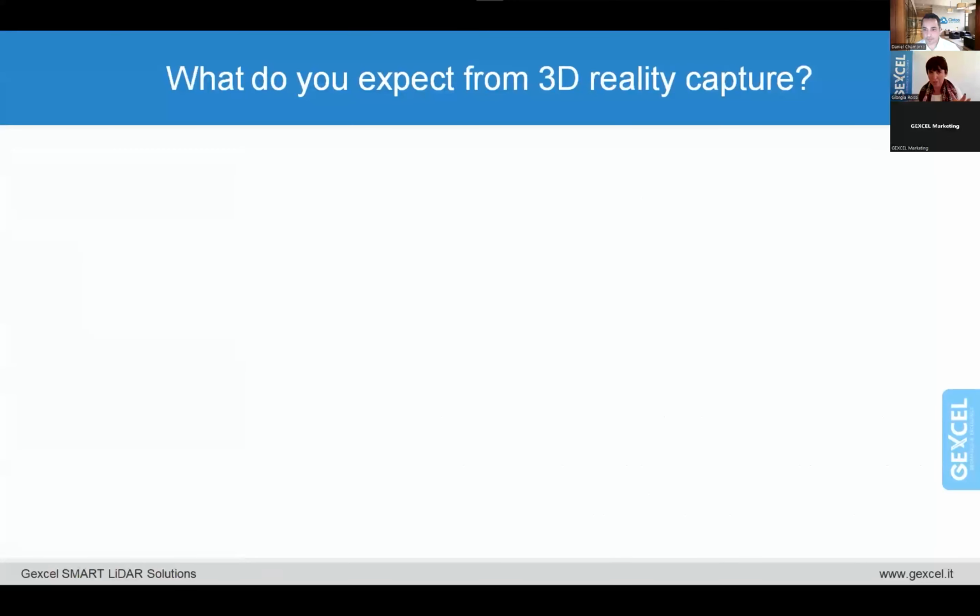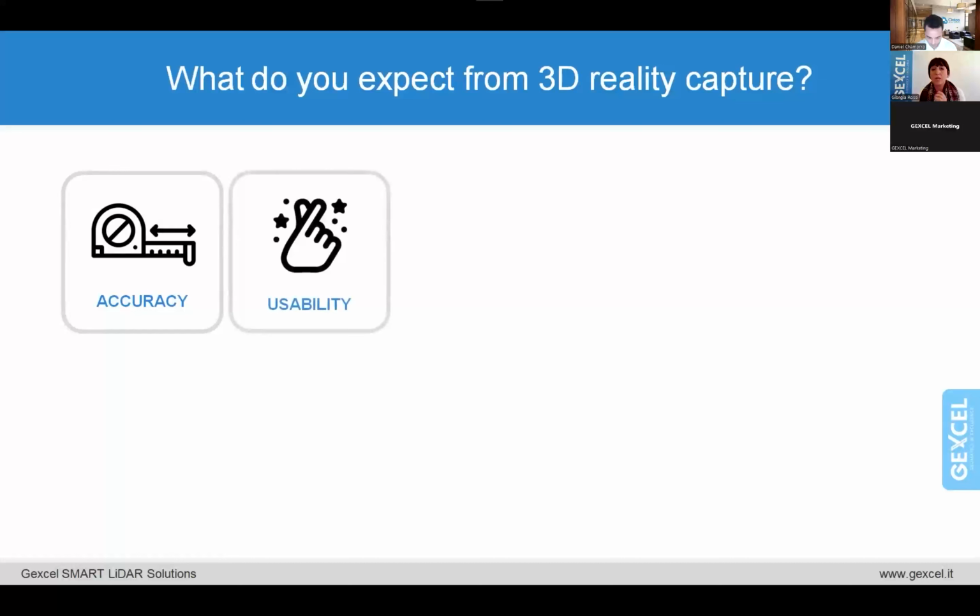So I have a question for you guys. What do you expect from 3D reality capture? I can tell you what I expect and especially what I love. First of all, accuracy. I want high accuracy when I am capturing spatial data, and I also want reliable measurements. I want something which is easy to use and really portable, with a very user-friendly interface while I am working on site, but especially while I am post-processing the data.